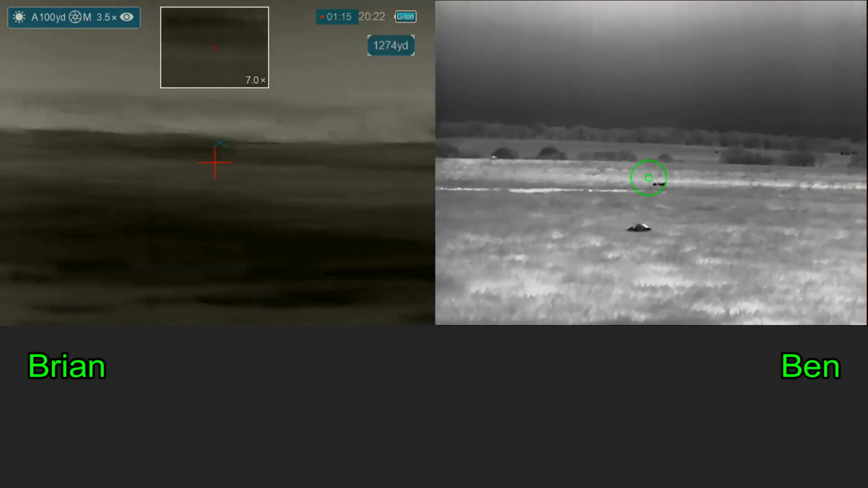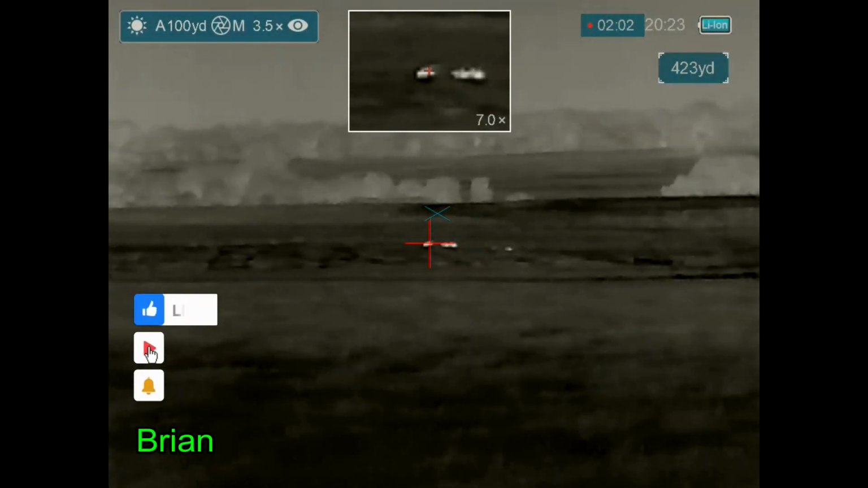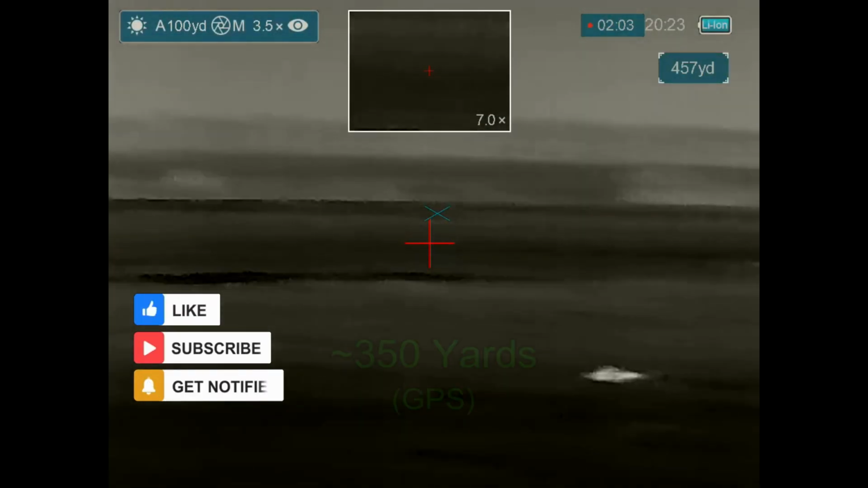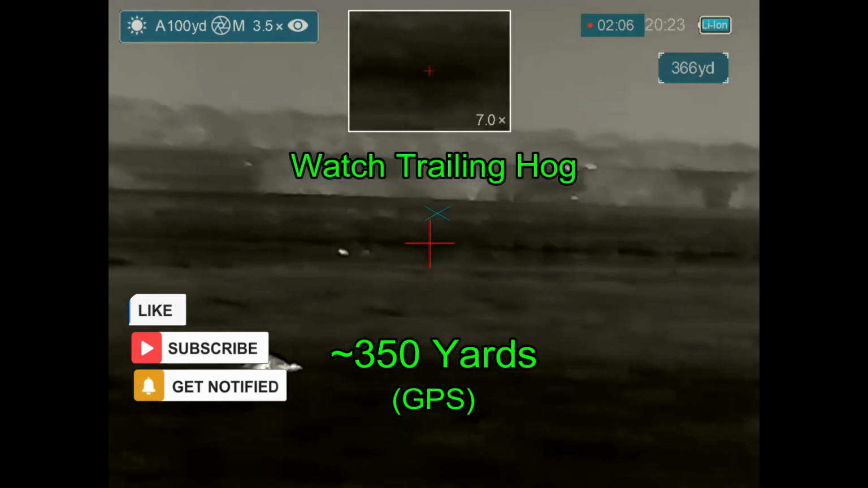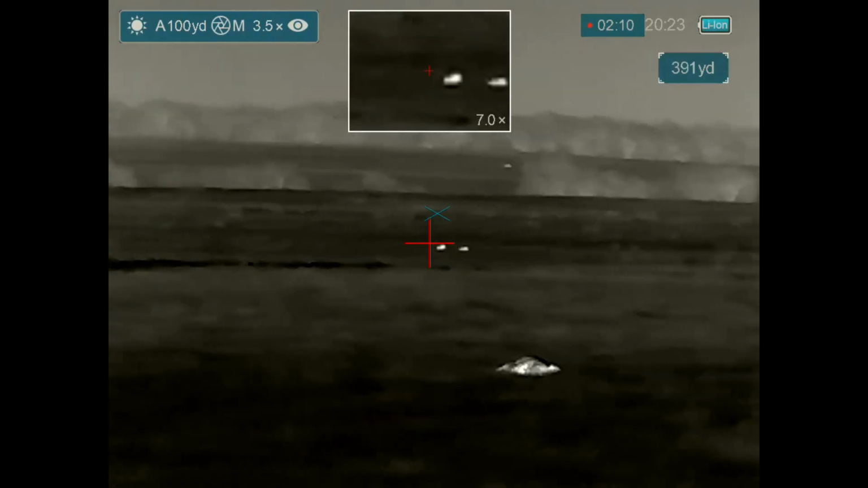At this point we think we're done. We shut down the rifles. Ben is scanning with his hand scanner, and he points out there's some more hogs running. Yeah, I just don't have any. I was too slow for the first group, but I pick up on the second ones.